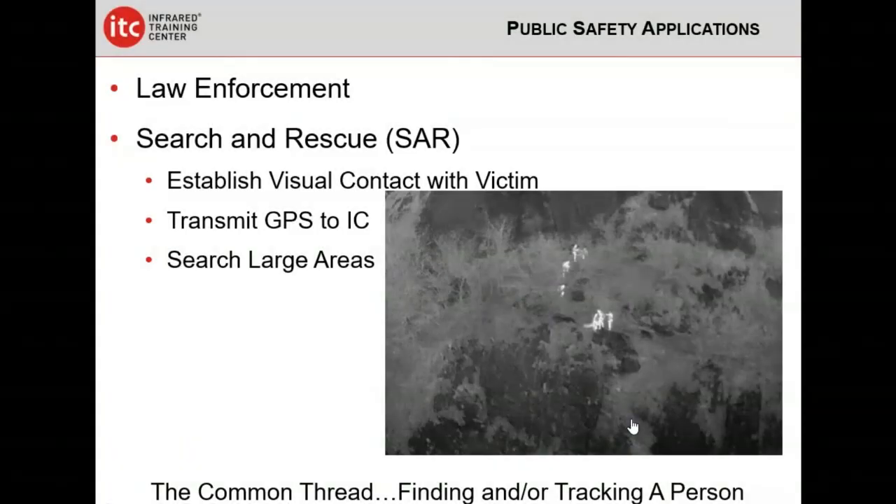So right along with law enforcement is search and rescue. I kind of put these together for a couple of reasons. One is that search and rescue can be handled by a number of different agencies. It can be handled by a fire agency, a law enforcement agency, or civilian volunteers. The common thread between law enforcement and search and rescue is often that what we're trying to do is find and